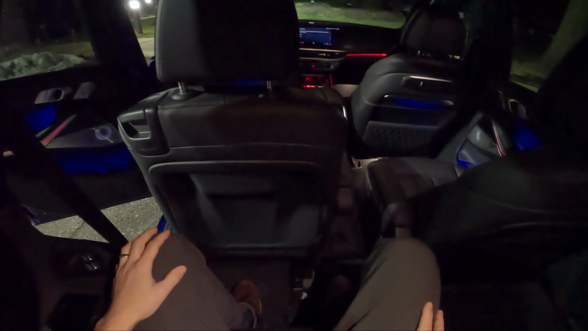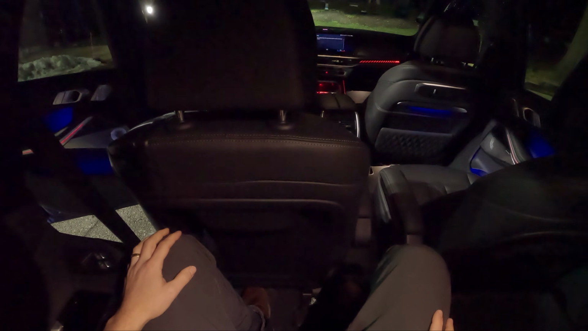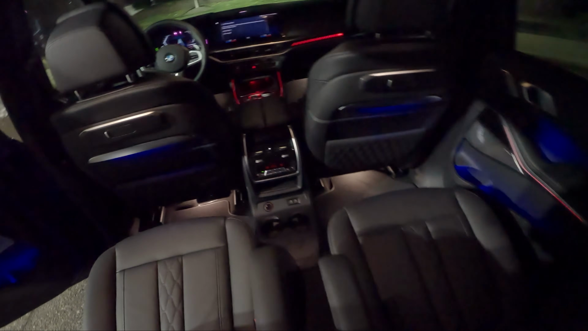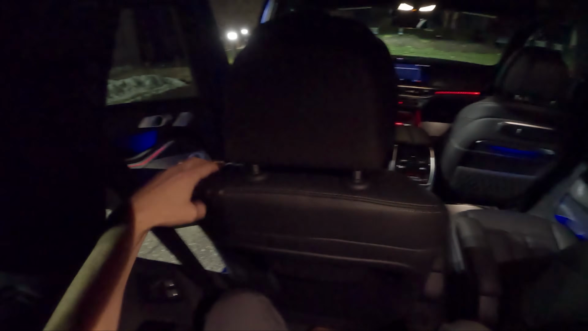Captain's chairs definitely make things a little bit easier. Okay, actually, that's doable. I'm 5'10". I have a good 1.5 inches of headroom. This is comfortable. There's not a lot of room behind those third row seats to put stuff, but this is definitely a usable 3-row SUV.